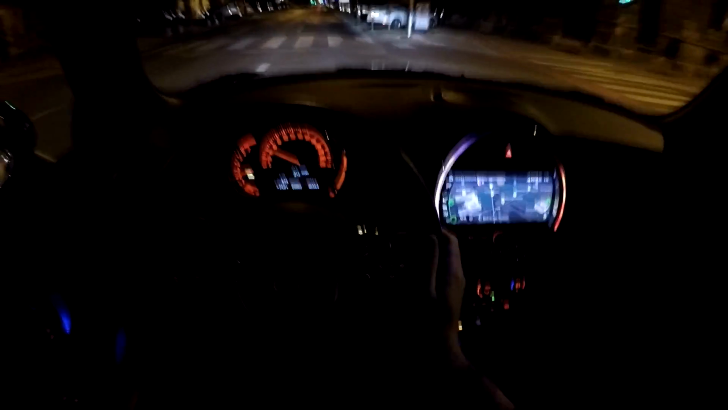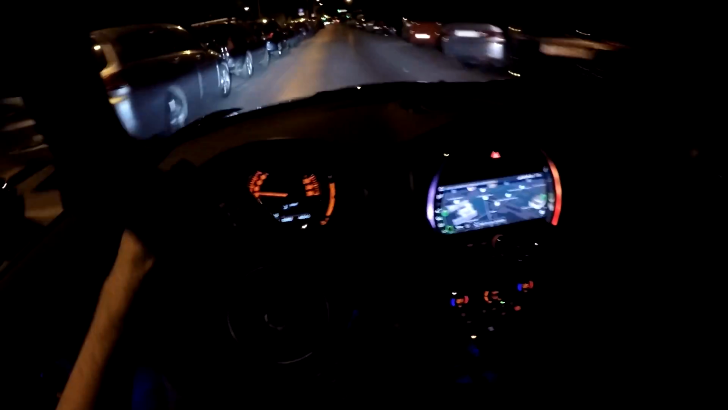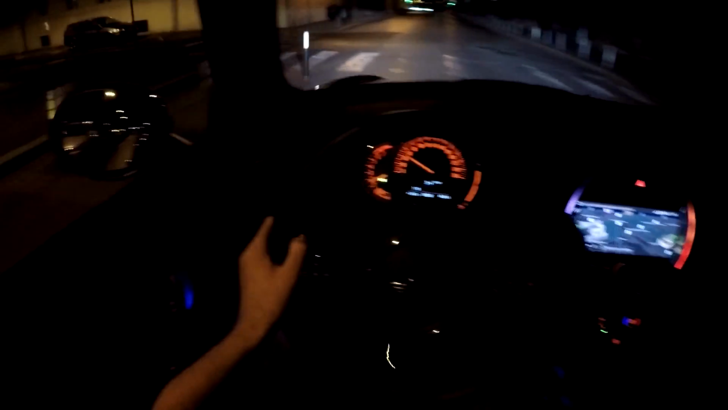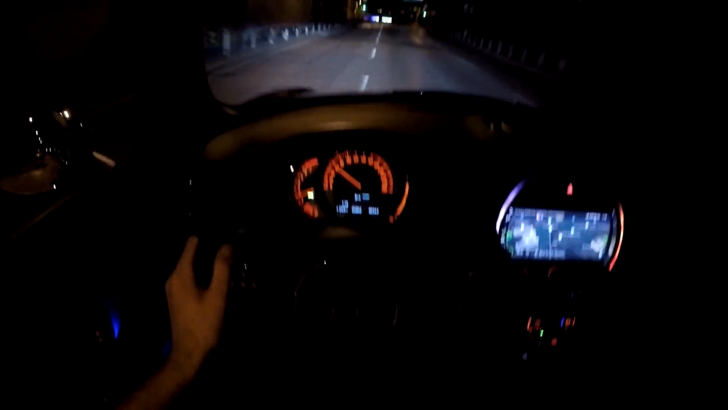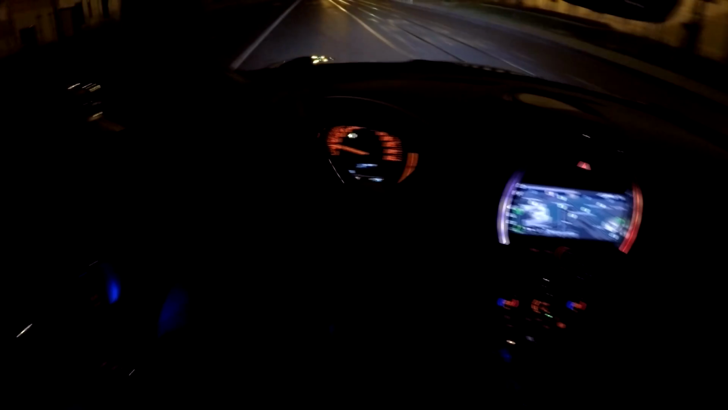So we are back at the center of the city. Let me go to the Hotel Esplanade, which is one of the best hotels here in Zagreb, and sometimes there are a lot of nice cars in front of it, but I doubt that we will see anything now. But the building is very nice, which you will see now.